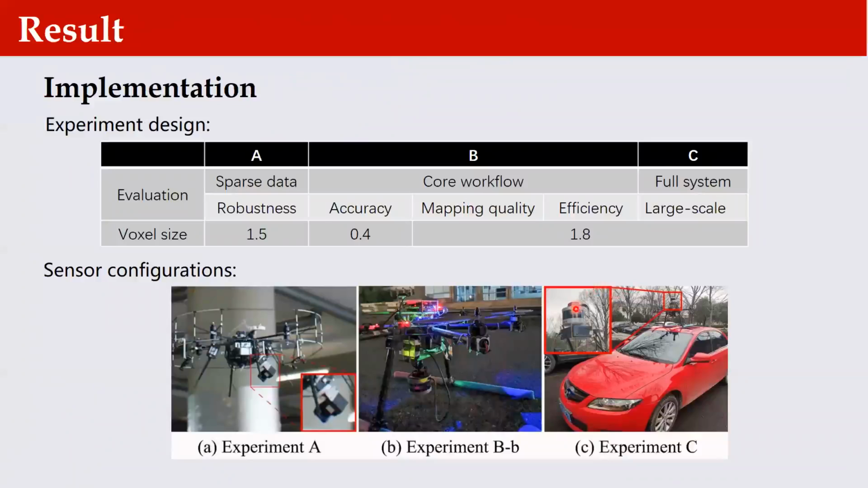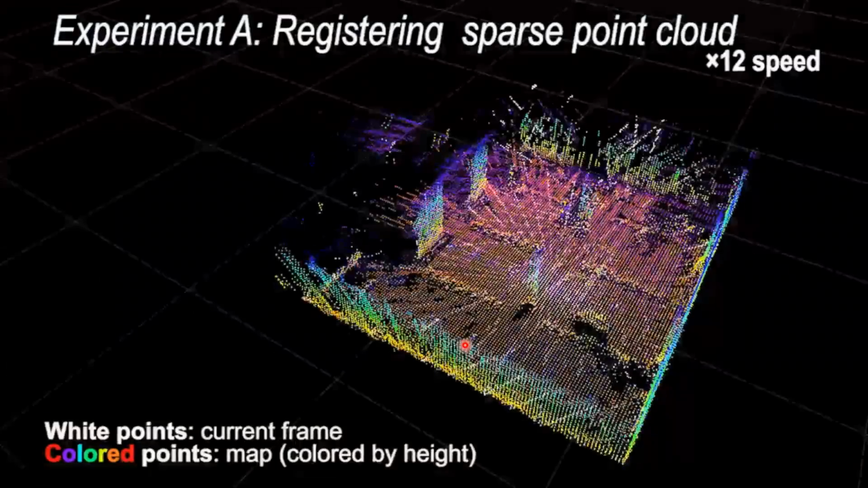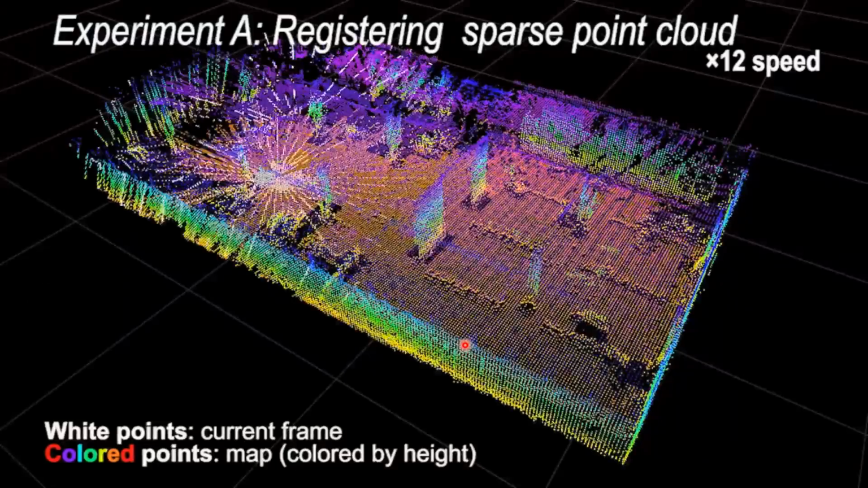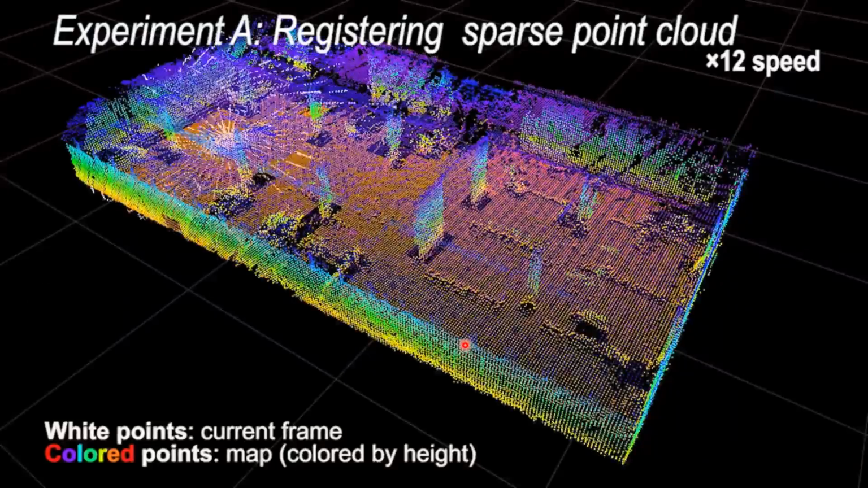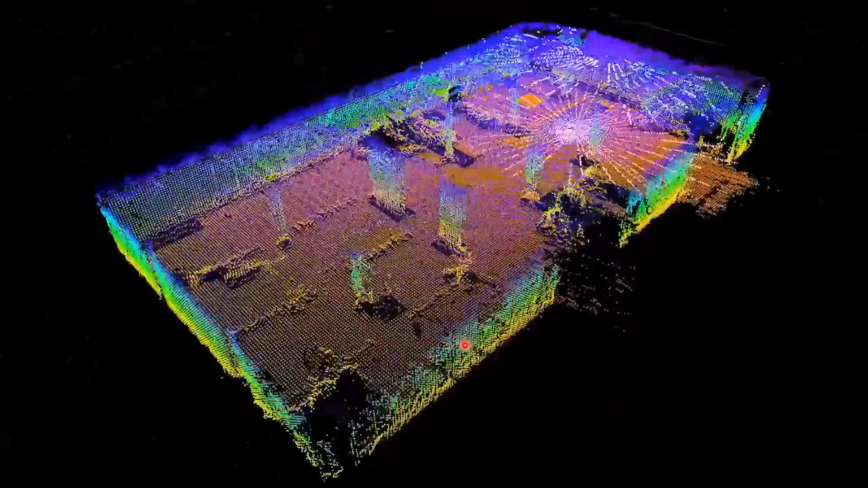Then, we design experiments to evaluate our work from different perspectives, as listed in this table. First, to demonstrate the robustness of our method when faced with sparse point clouds, we use a dataset collected by a spinning LiDAR mounted on a micro aerial vehicle in a parking garage.